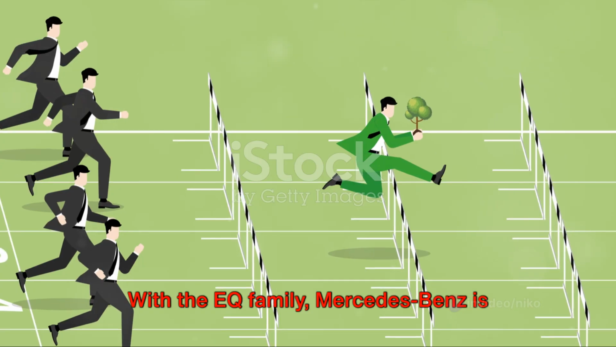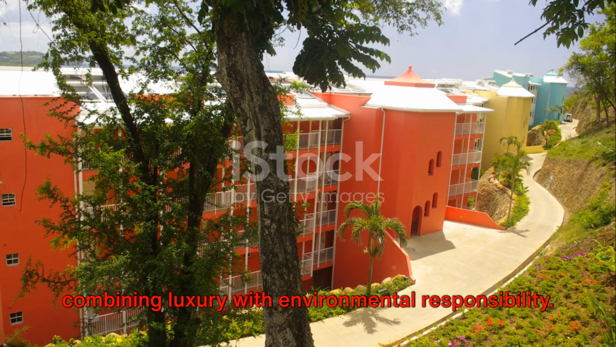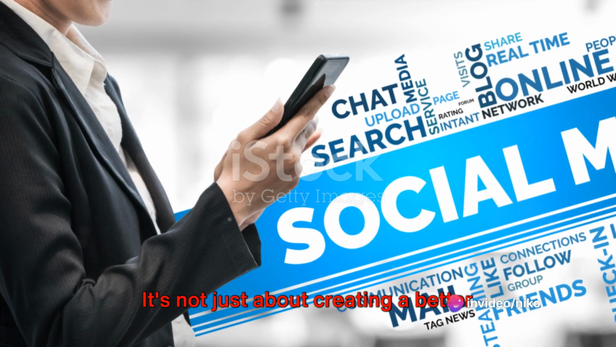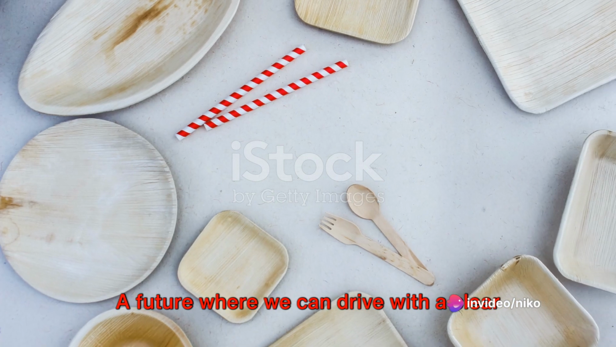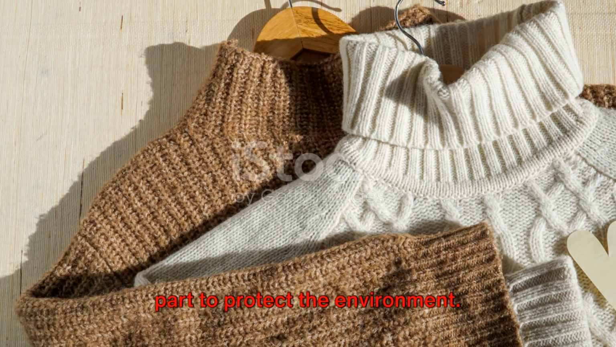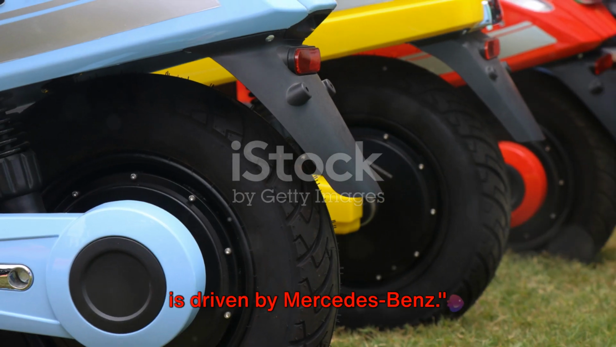With the EQ family, Mercedes-Benz is redefining the automotive industry, combining luxury with environmental responsibility. It's not just about creating a better car, it's about creating a better future. A future where we can drive with a clear conscience, knowing that we're doing our part to protect the environment. A future where the road to sustainability is driven by Mercedes-Benz.